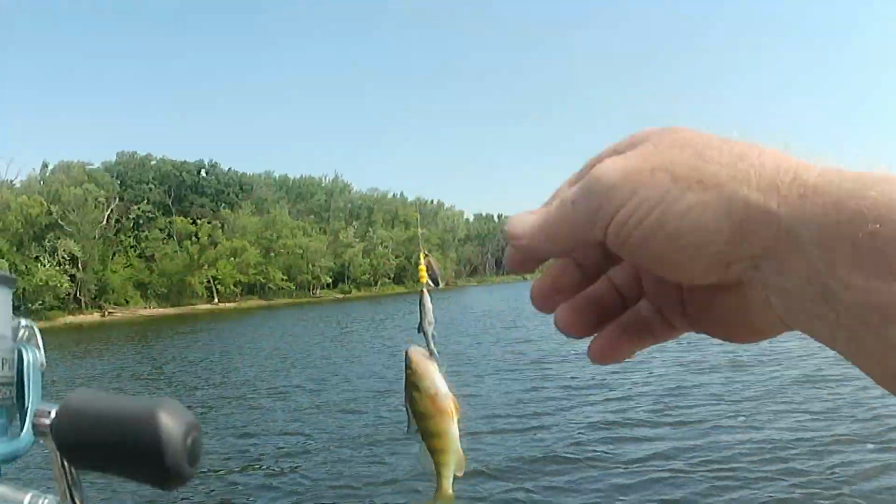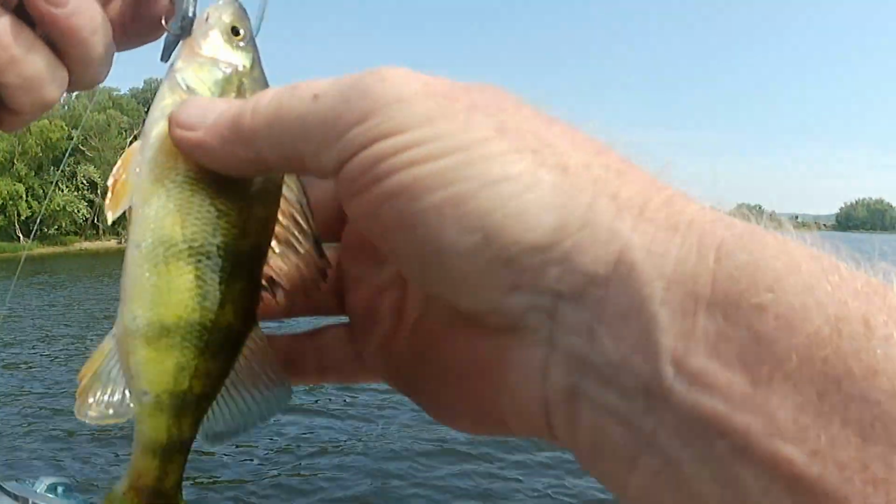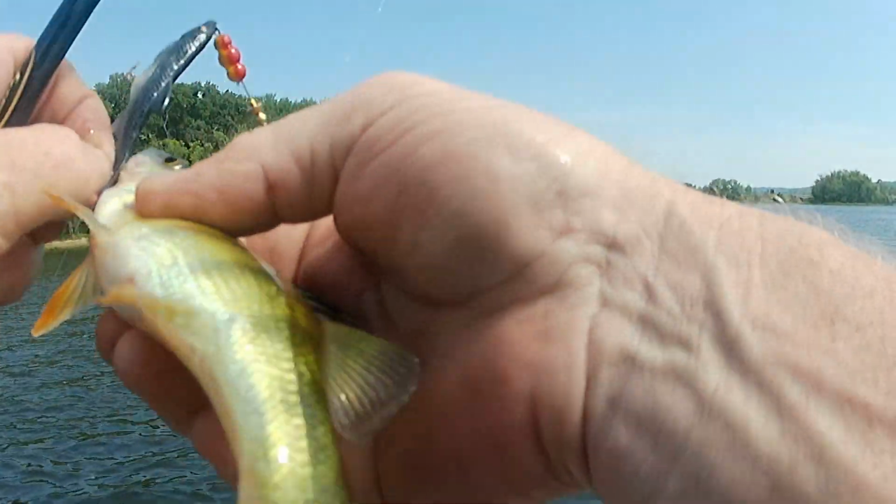Little perch. Yeah, he attacked it and got hooked on that second hook. I knew it would work. He did. That's what I told you. Not quite big enough to keep, but Oh, I'm taking a picture.